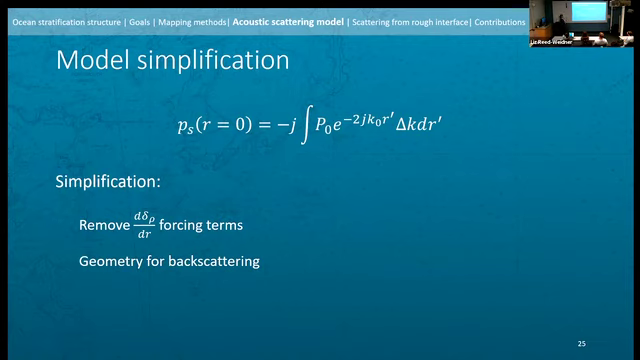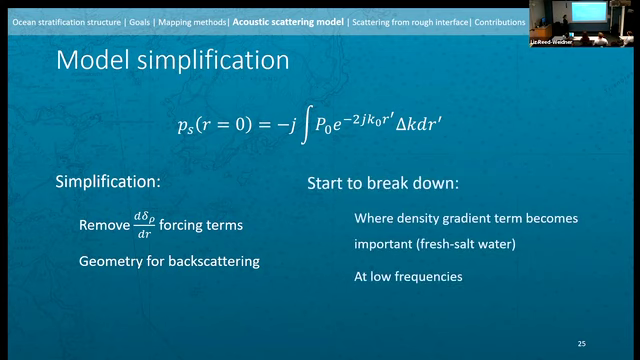So this is a model that we can apply to ocean stratification interfaces, but it will break down where the density gradient term is important, where we have interaction between fresh and salt water. So this is that glacial meltwater layer. At that location, at low frequencies below 5 kilohertz, the density gradient term starts to creep up into importance. And so there you want to make sure you put that back in there, so you can't use this model. This is a note in case anyone, Jamie.